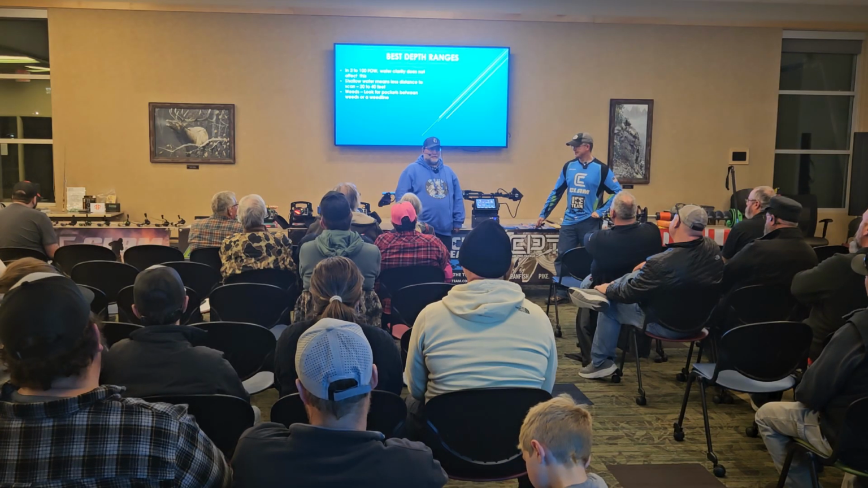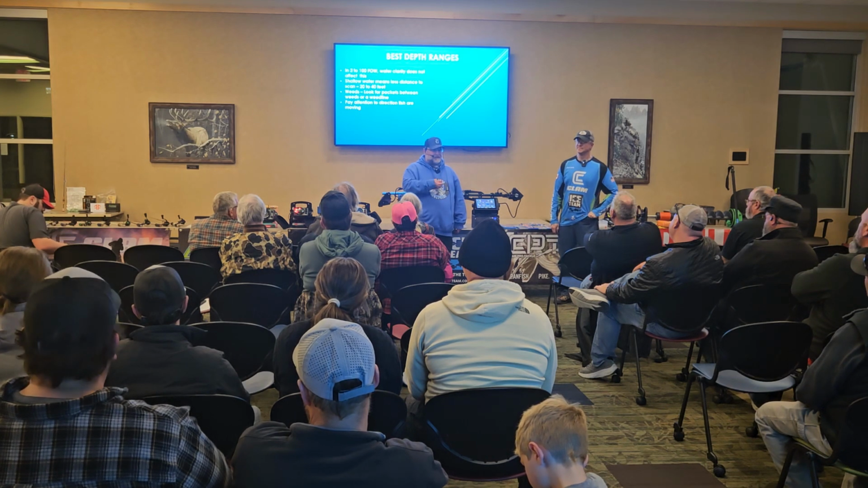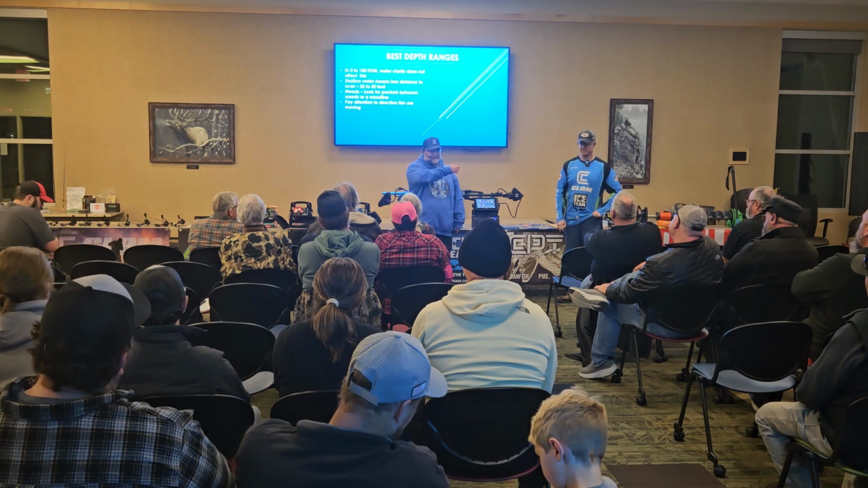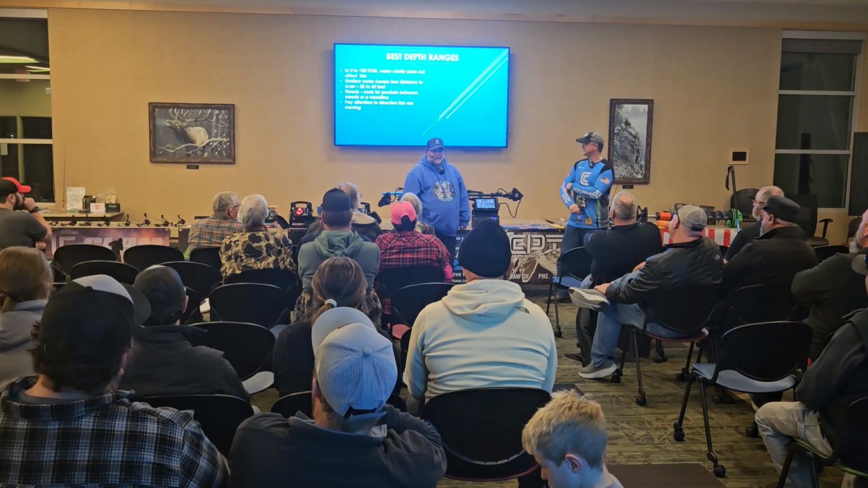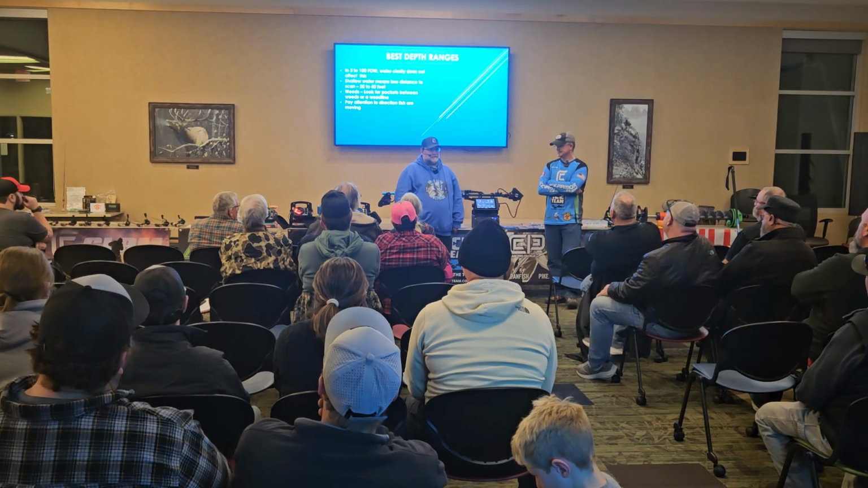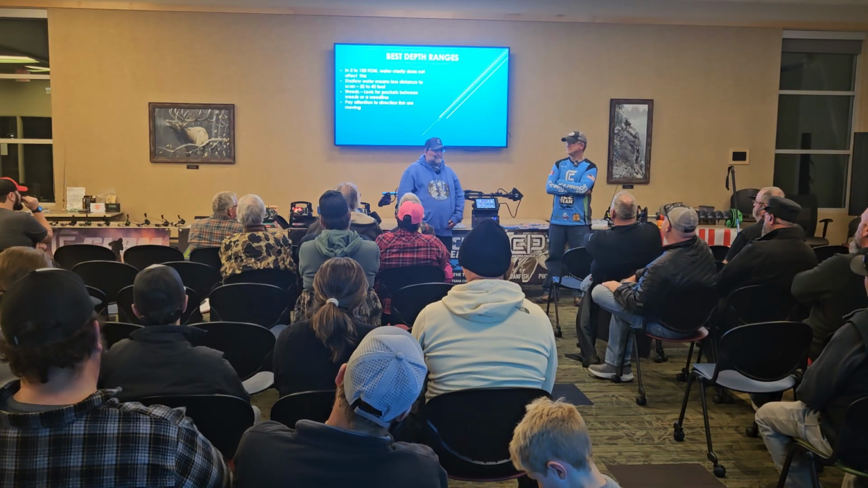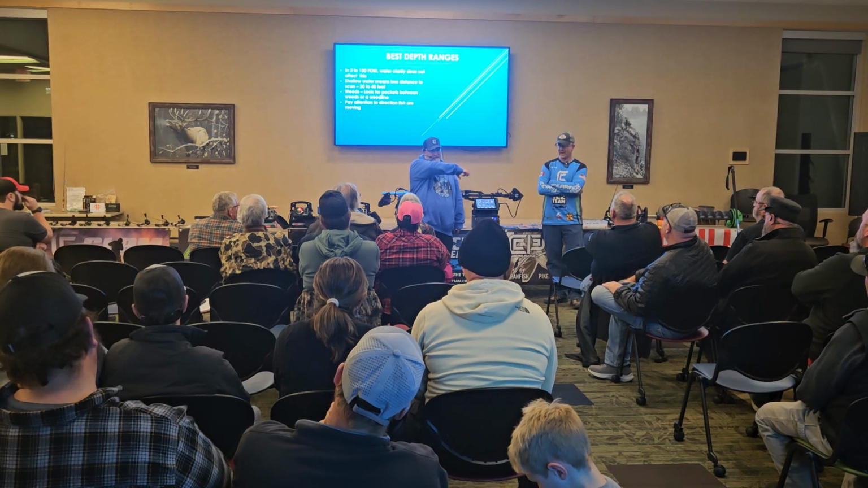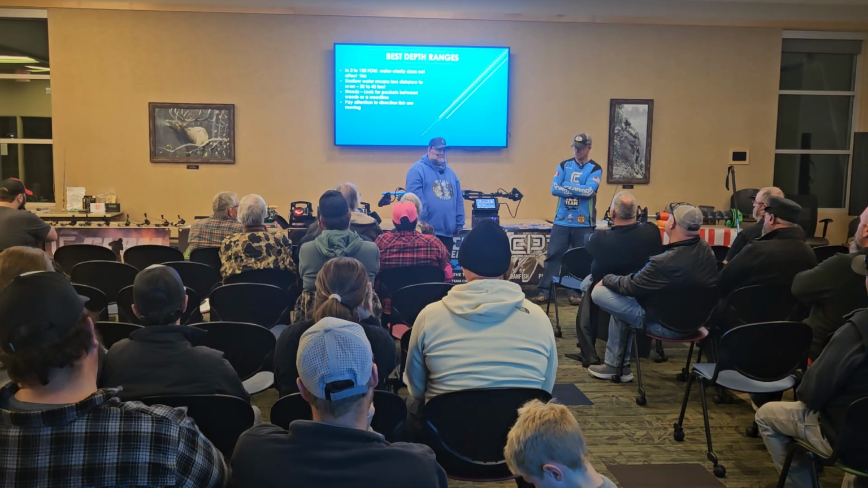Weeds, looking for pockets between the weeds or at a weed line. You're going to find your active fish in those areas. You'll be able to see those fish moving through those areas. Pay attention to the direction the fish are moving. If they're moving east to west, north to south, you can figure out where to set up based on where they're active and moving.